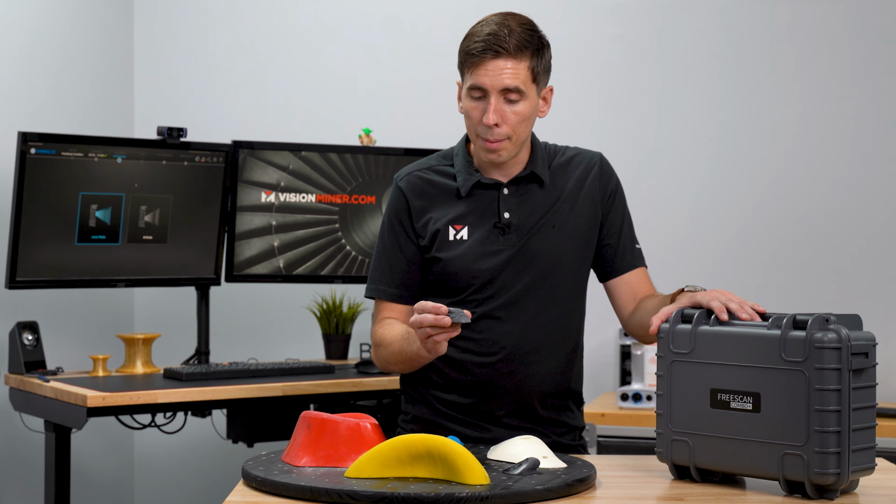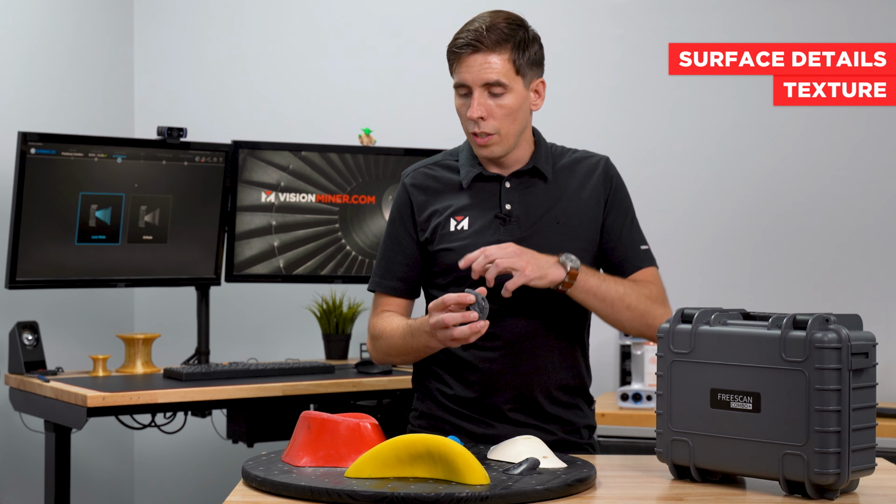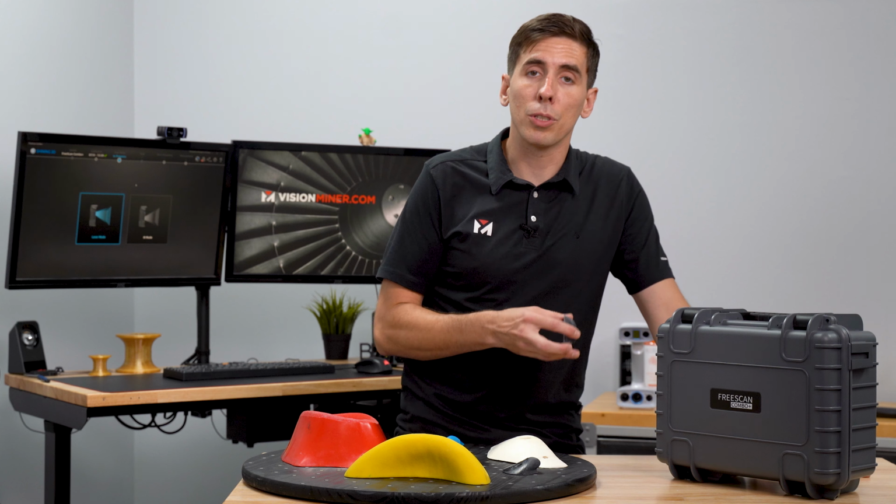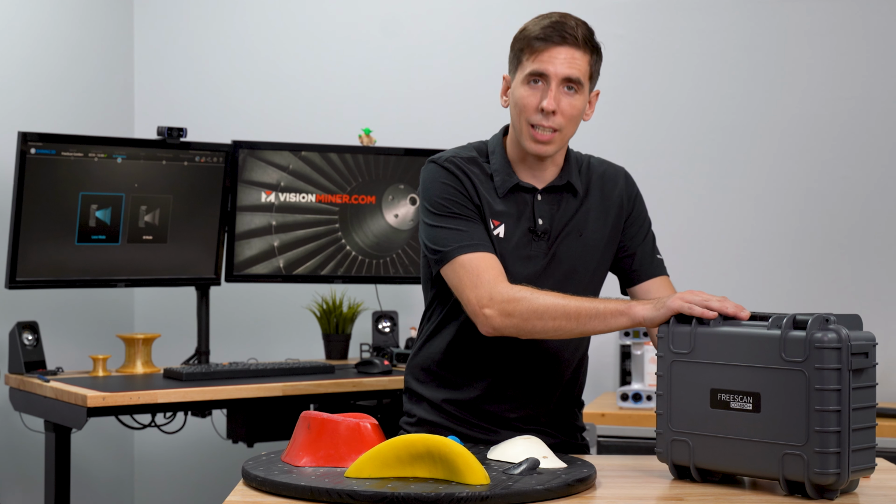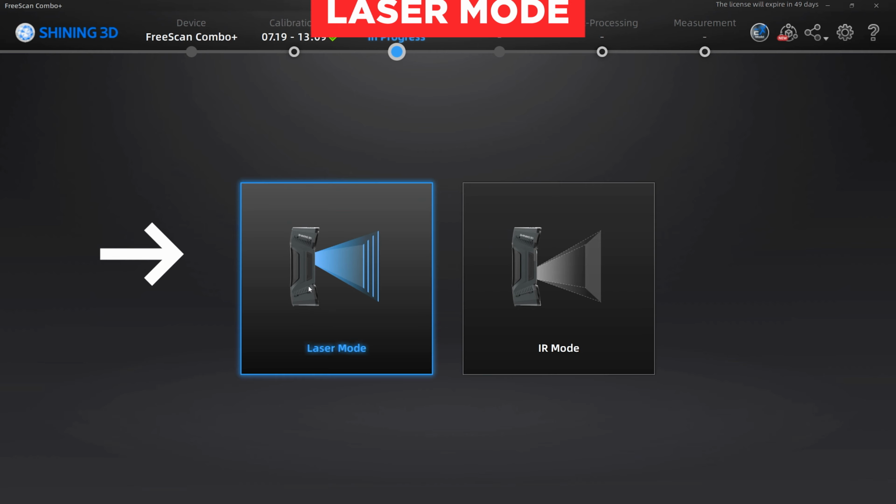Now that's going to capture the surface finish, the texture, the overall geometry and shape of it, so that you could then, maybe you want to go 3D print a copy. Maybe you want to analyze the design and see how much surface area there really is to grip onto. I don't know, there's a lot of different reasons people are doing it. So today, I'm going to show you a couple ways to do it with the FreeScan Combo Plus. So we'll head on right over to the computer here, and I'm just going to set it up in laser mode. So I'm going to click laser.